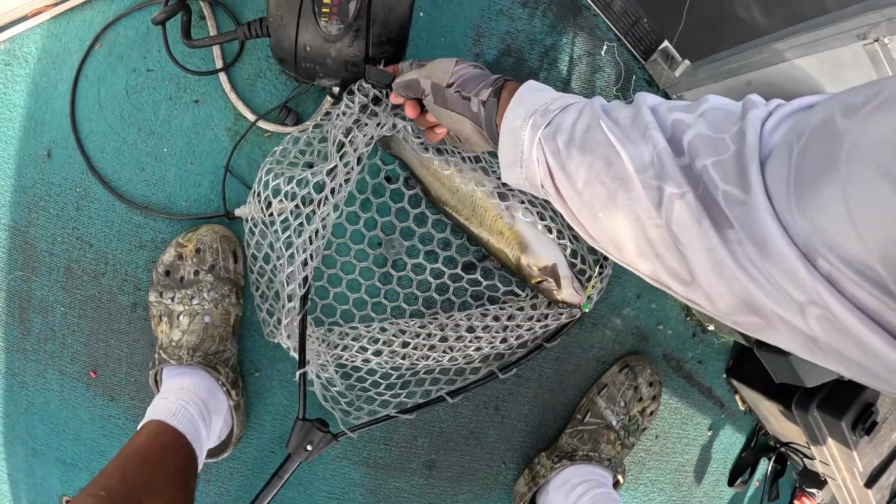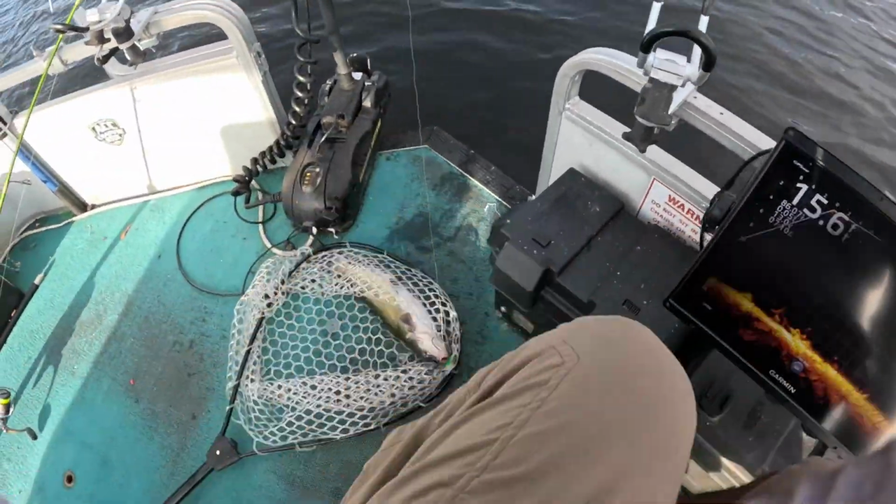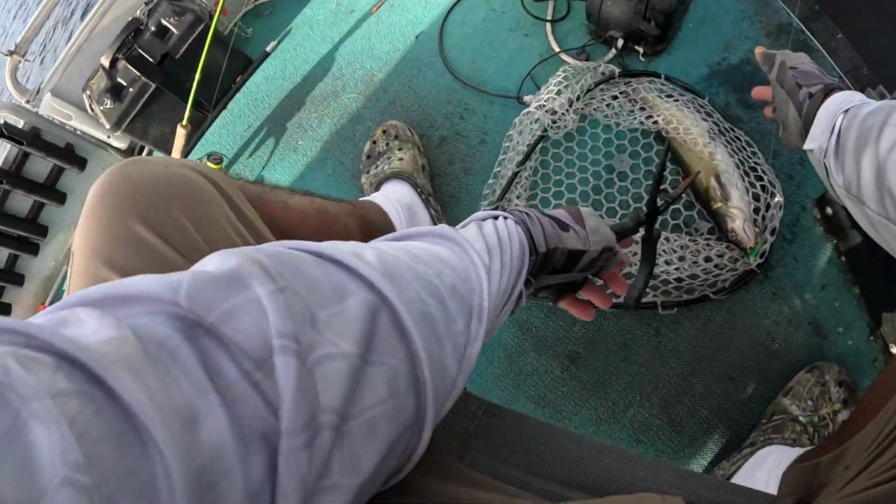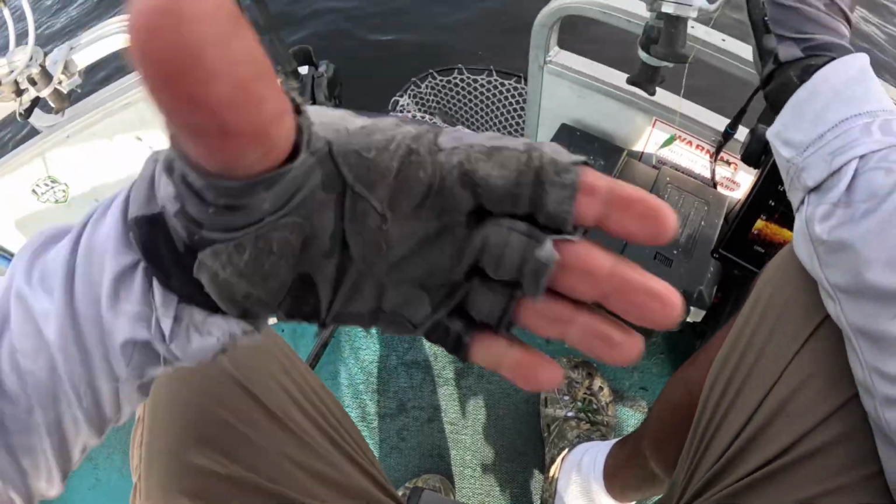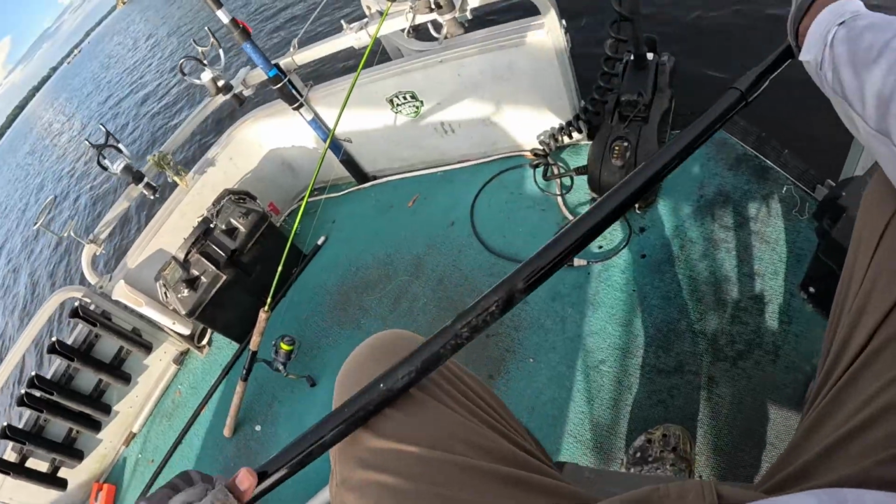Now this cat, this is lucky day. Jig master is not in the boat. If the jig master was in the boat, the sisters at the church would be eating good tonight. He came out of nowhere, guys. I didn't see him. Oh, fella, you're lucky the jig master's not in here. See you next time.